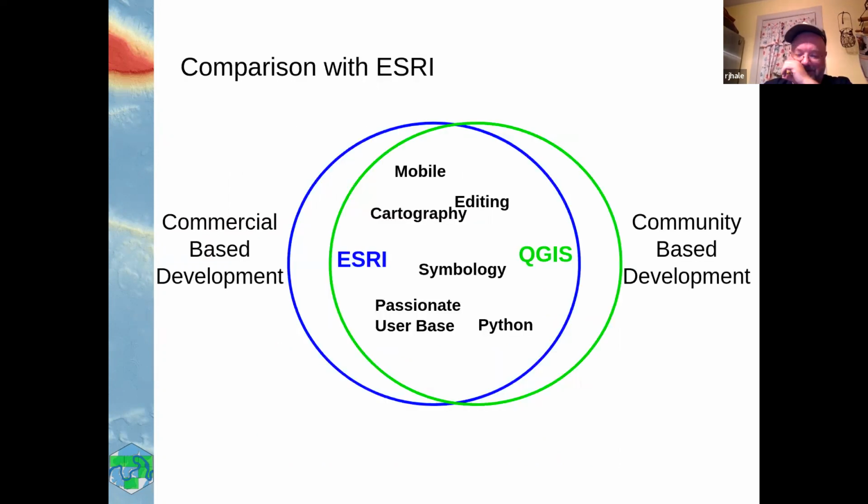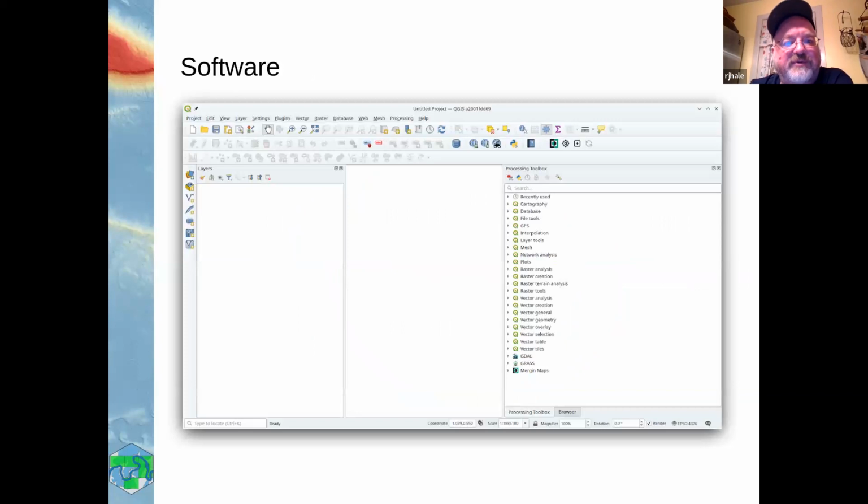So if you compare QGIS with ArcPro or with ESRI stuff, there's a lot of overlap. One of the developers in Isle said there's like 80% overlap with ArcMap, ArcPro. There's 20% that Arc does really, really well. There's 20% that QGIS does really, really well. In between, you get mobile, cartography, editing, symbology, Python, all the stuff you're used to, both pieces of software share.